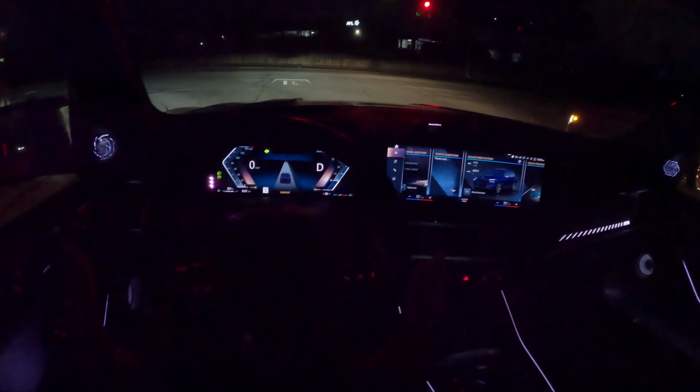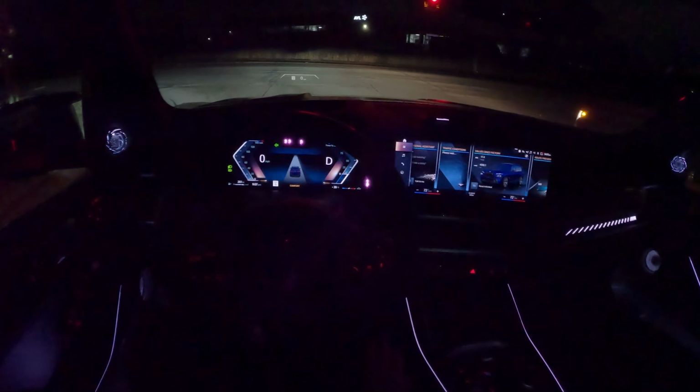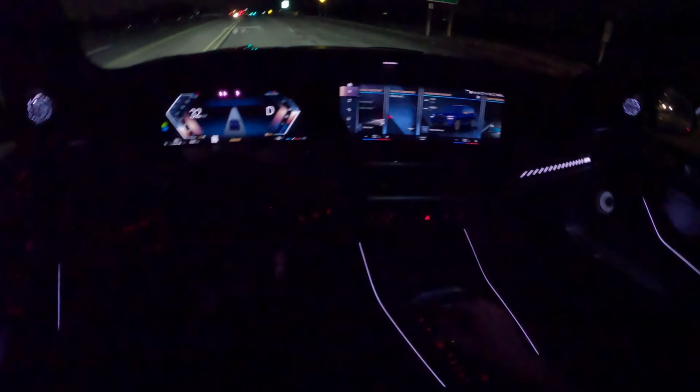Otherwise, though, I love the way this X7 drives. BMW's done such a great job with the tuning here. The calibration is top-notch. All of your inputs just feel right. It's a comfortable, enjoyable, and entertaining SUV to drive around.